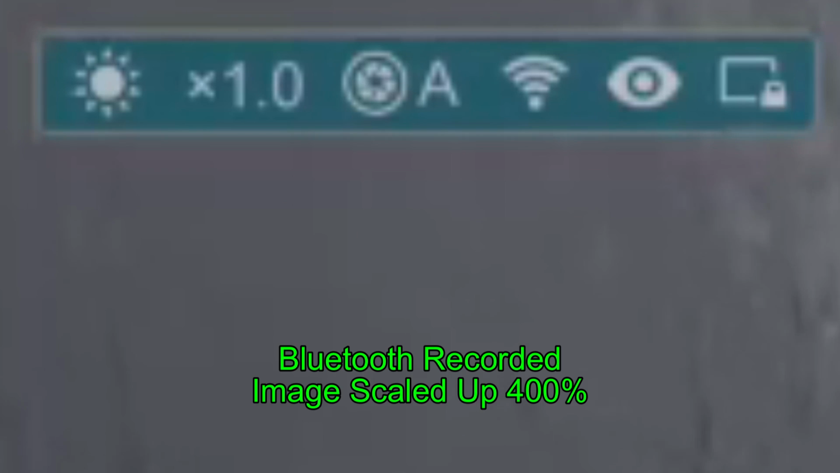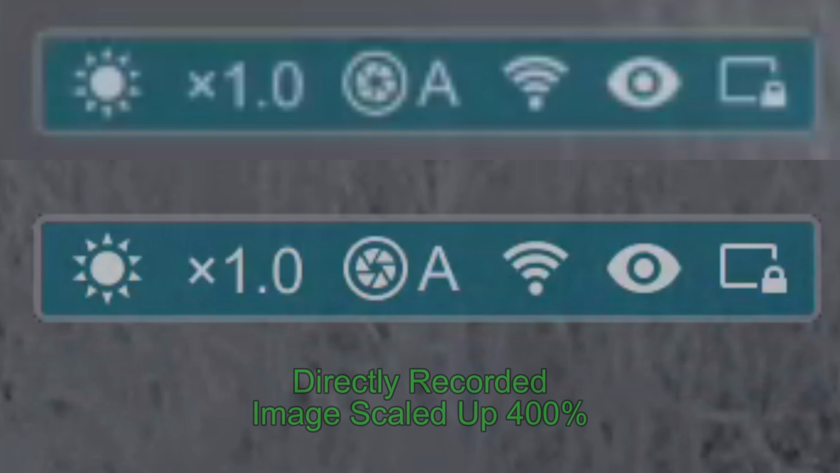And I'd like to finish up my video by talking about the InfiRay Finder. Y'all have seen a lot of video from the InfiRay Finder, and this is a picture of the icons that appear in the upper left-hand corner of the scope. And this is what it usually looks like when recorded through Bluetooth onto my phone inside the truck. And I'm showing you this because all of the image recorded on Bluetooth is somewhat degraded and it looks a little bit fuzzy.